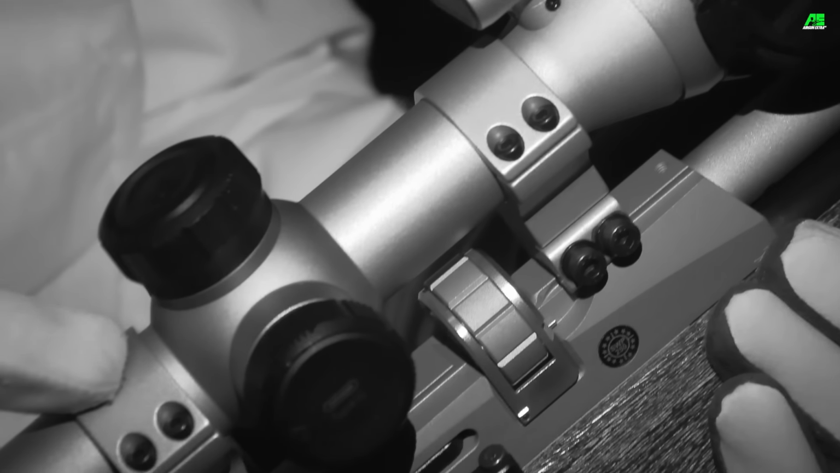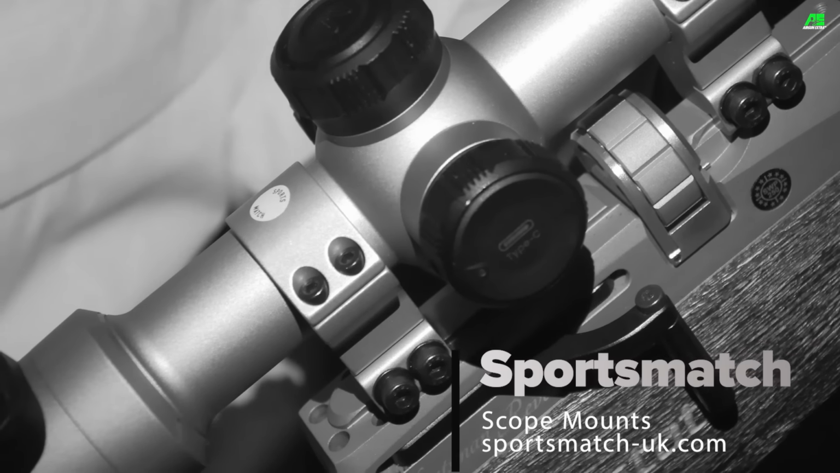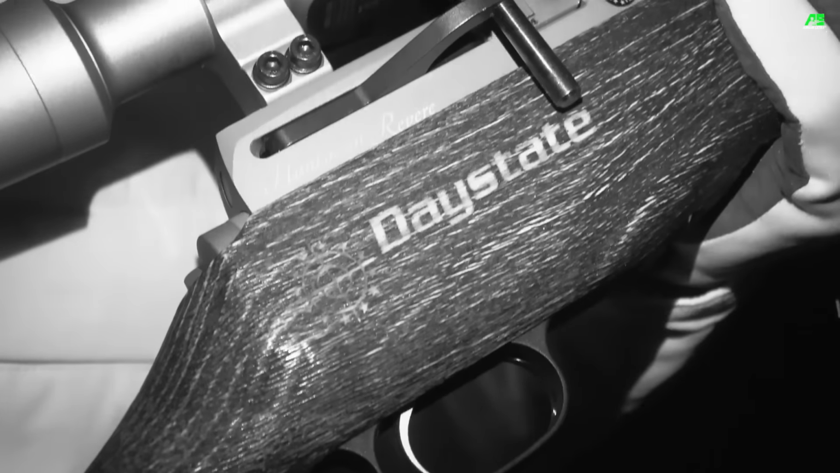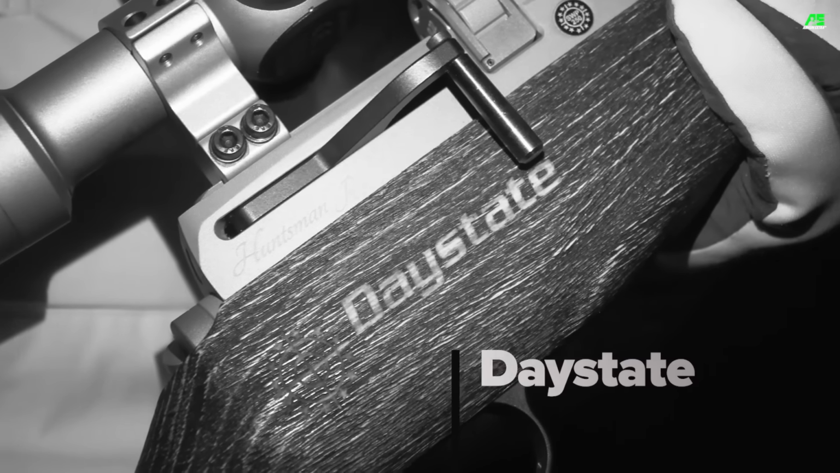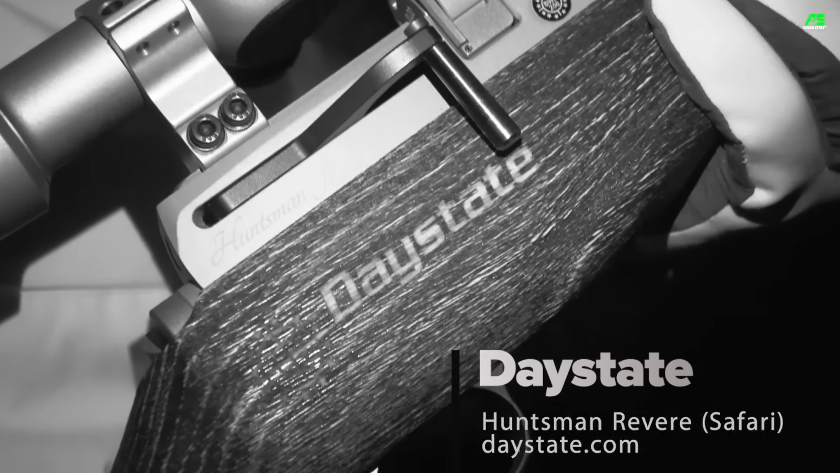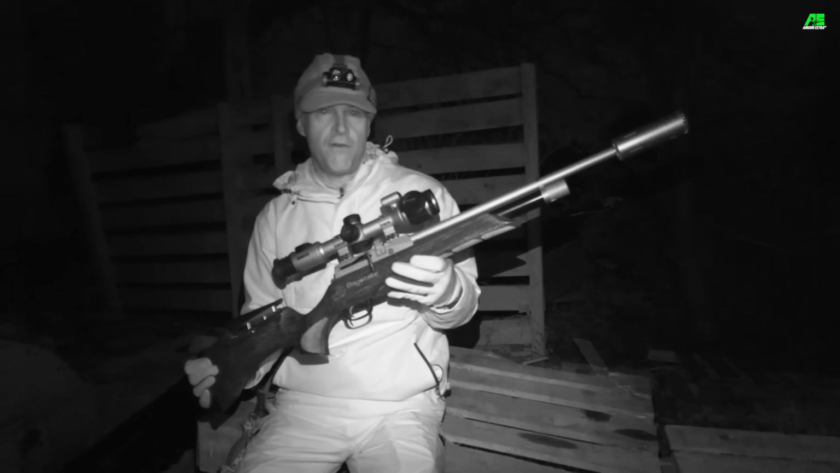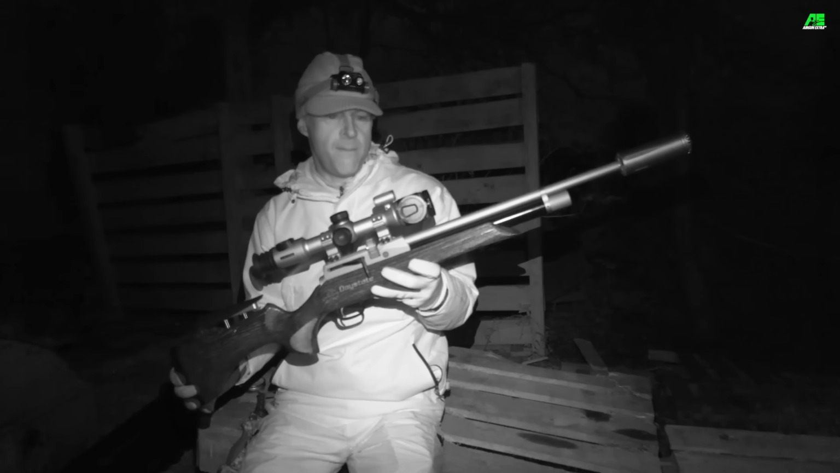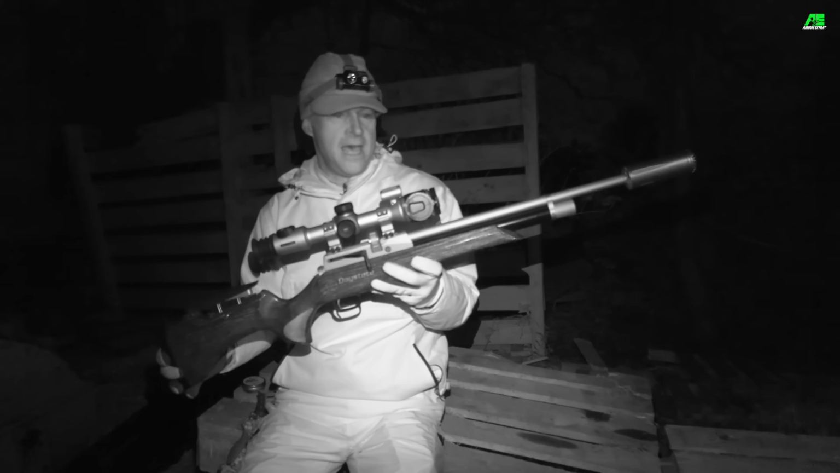In terms of mounting the scope, as ever, I'm using Sports Match scope mounts. I use them all the time, I've got absolute faith in them. The gun is the Daystate Huntsman Revere Safari Edition, and it's another piece of kit that I use very, very frequently. I've got two of these, one in .177, one in .22. This is the .22, sub 12 foot-pounds, which makes it perfect for this sort of close quarters shooting around farm buildings. It is just a very dependable PCP air gun.